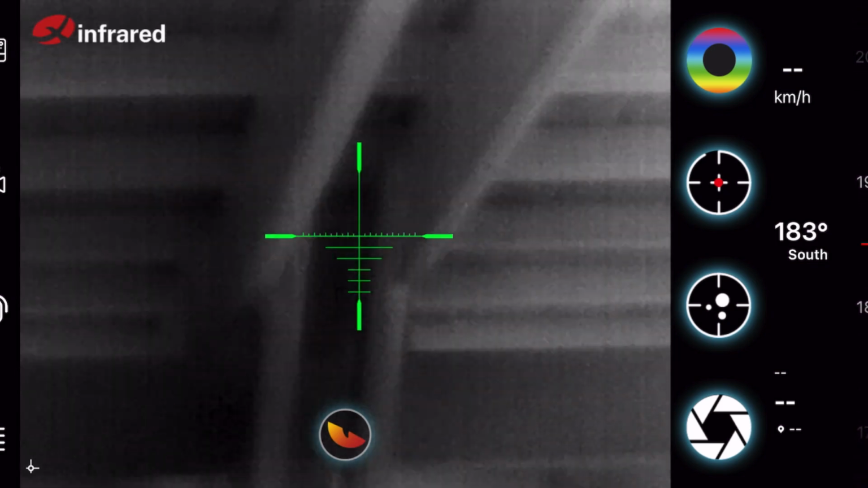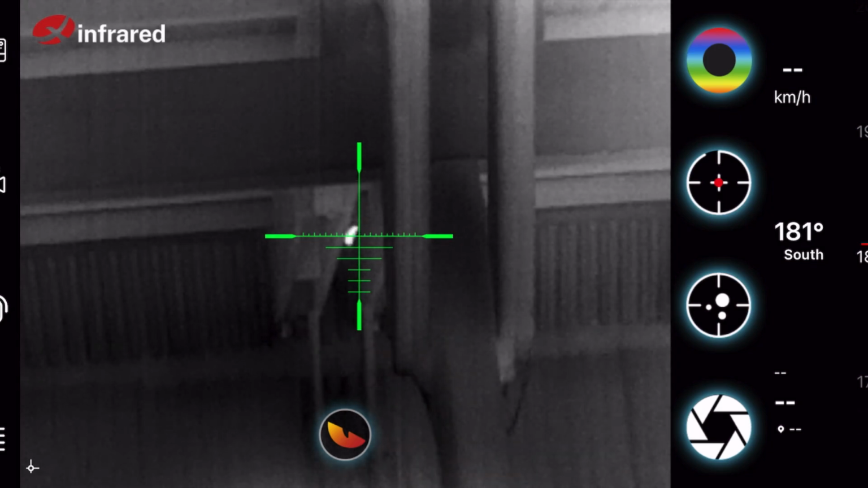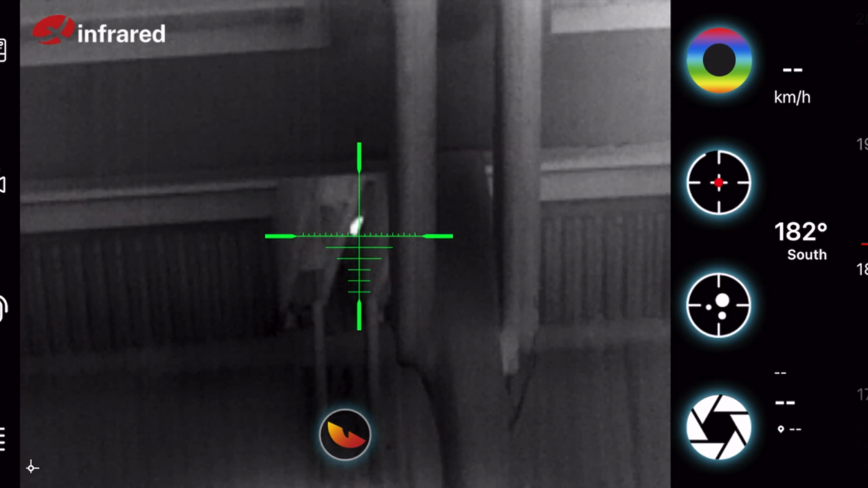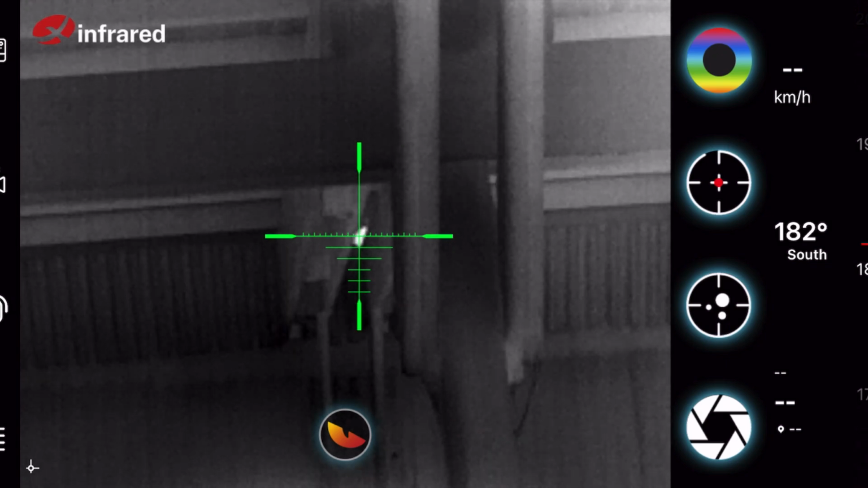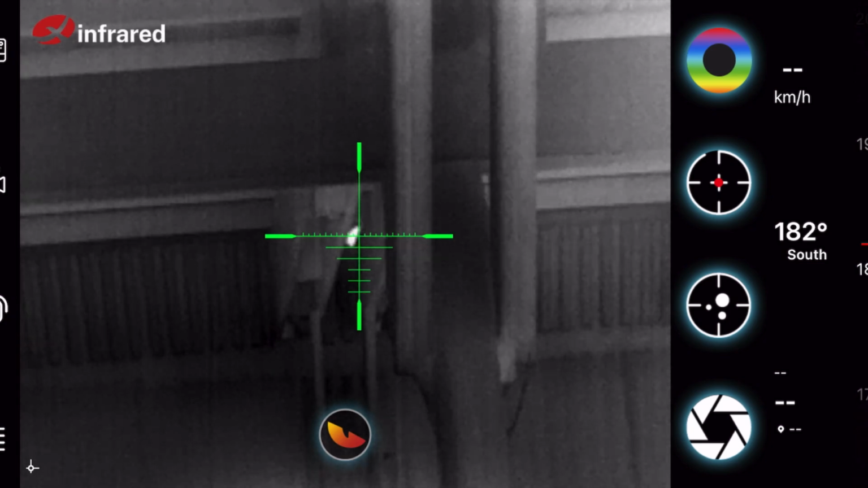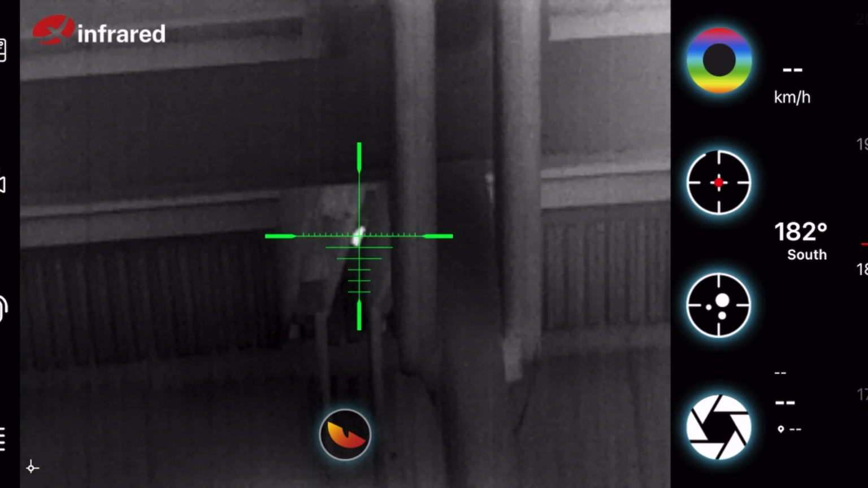Back to the shooting. What we thought was one bird actually turned out to be multiple birds, and they thought they were so clever tucked back in here. We had to really slow this down to see what happens. So in a minute, the shot's going to break. If you watch very carefully, you're actually going to see the bird in front drop and then another bird take off.